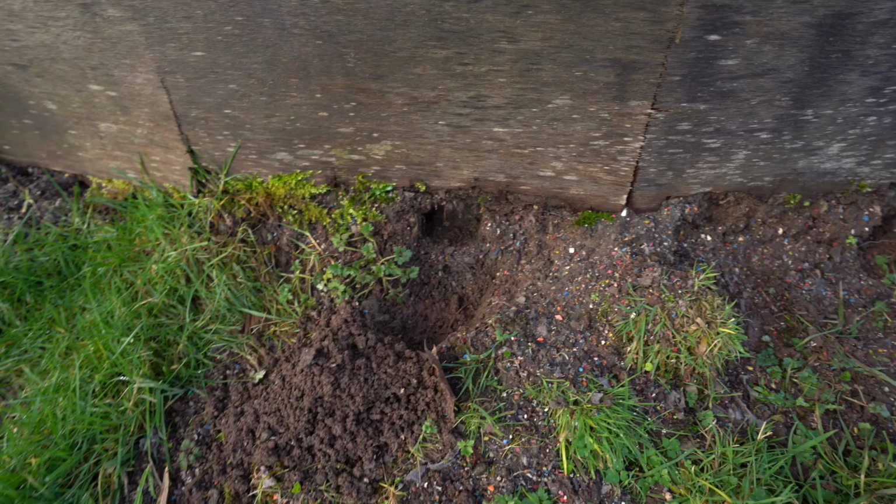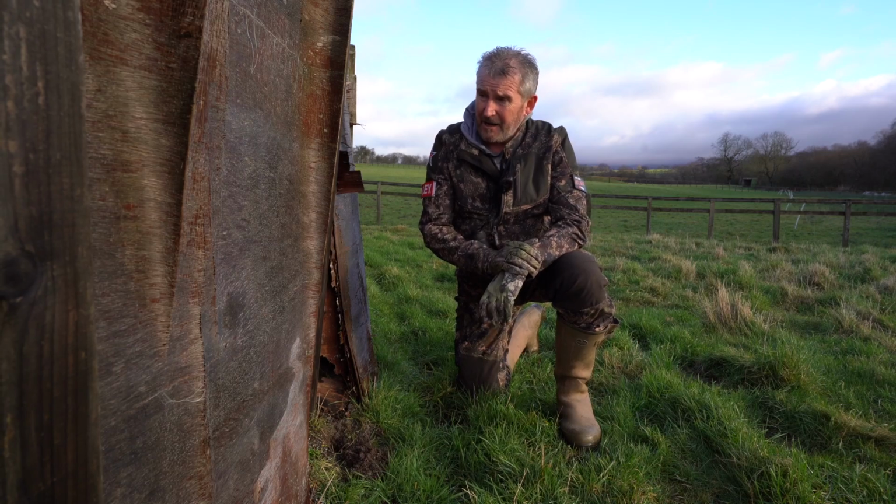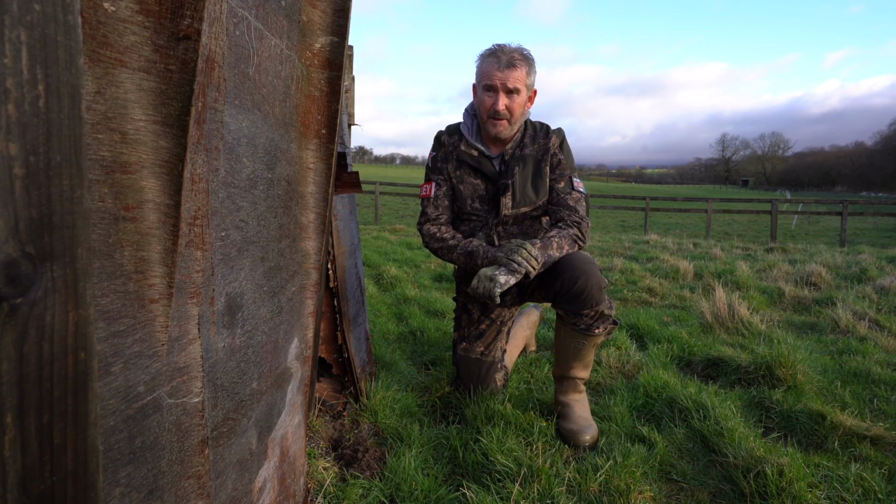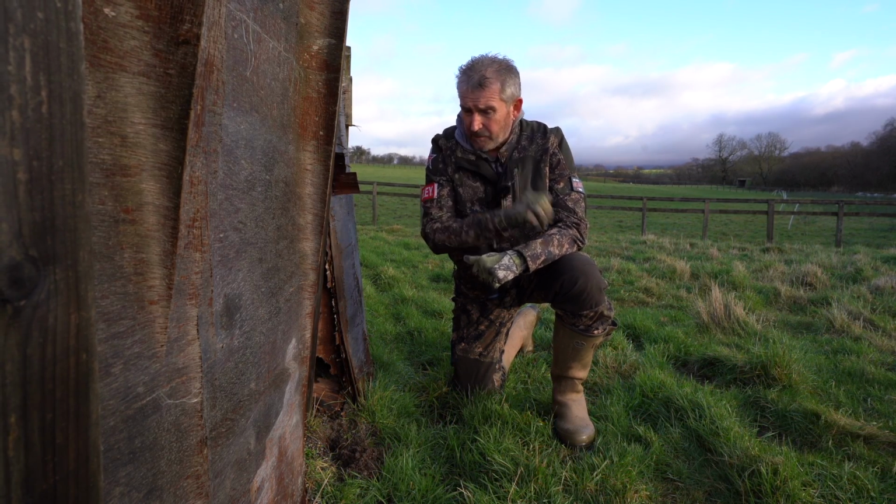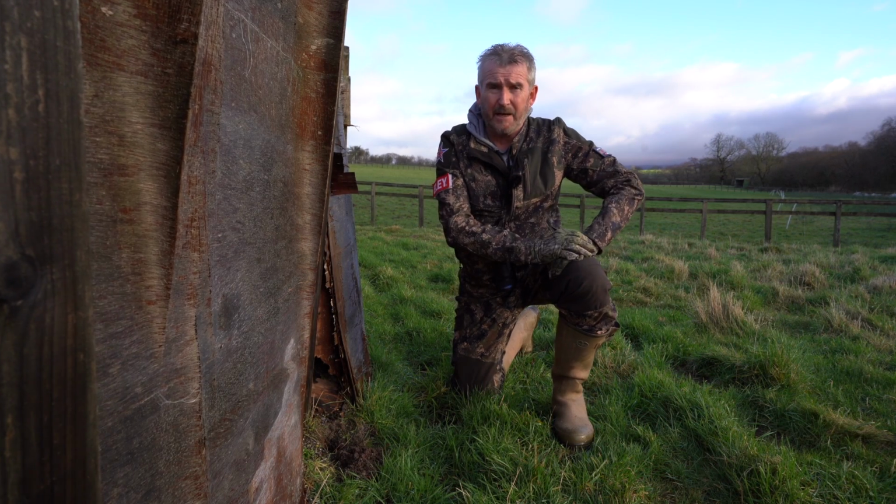I'm looking behind me now, I can see other areas where it's been dug and chewed through. So not just because there is myxi, but because the rabbits are causing that much damage now, we need to get rid of them. This is obviously a problem for the landowner. You don't want to be replacing these every 5 minutes. We'll carry on walking, see what other damage we've got, and then see if we can find any more points of entry. Then we can work out a plan for tonight of where we need to be.